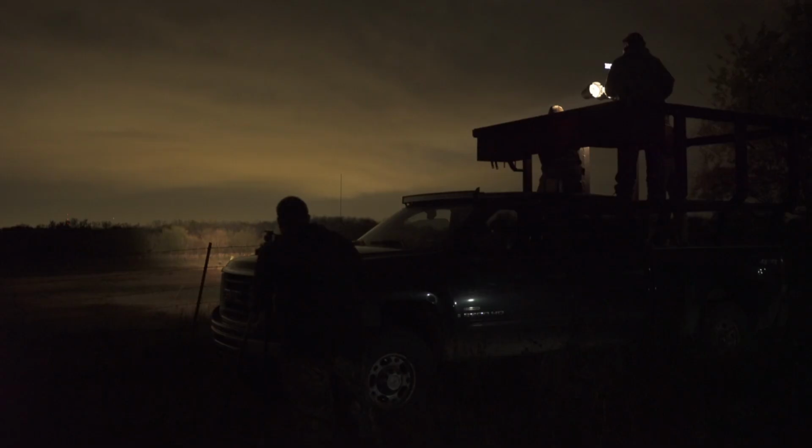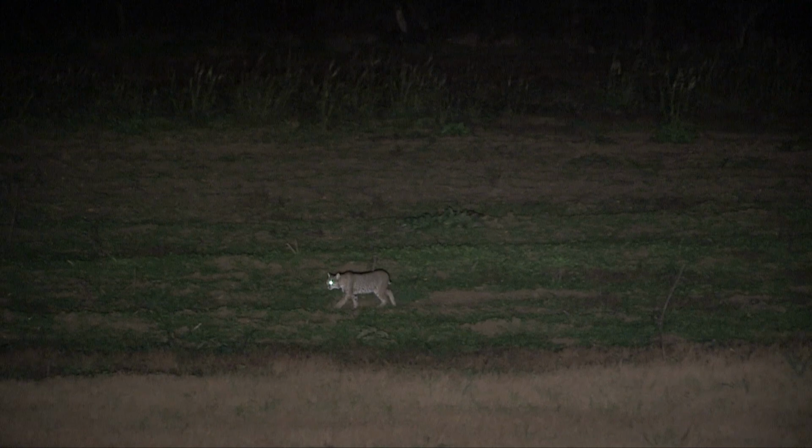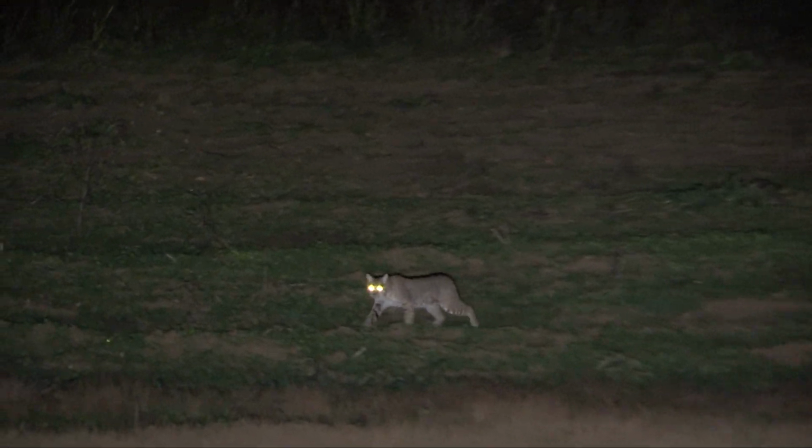The best advice we can give a night hunter using a light is never spotlight an animal before calling to him first, if you intend to have that animal come to your call and get close under that light.